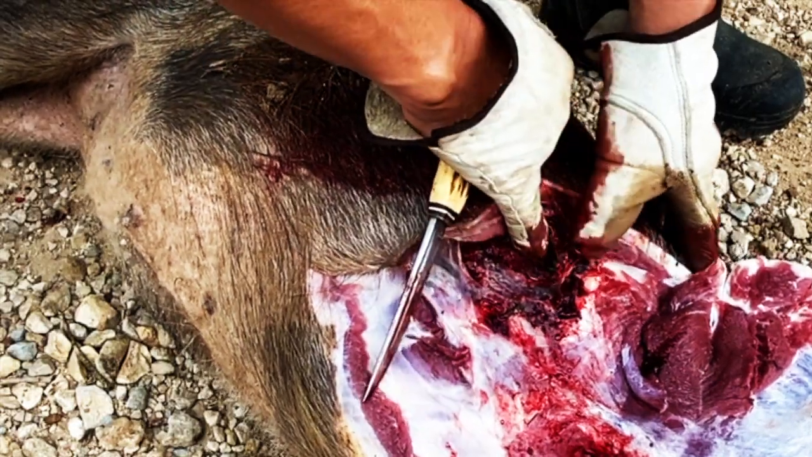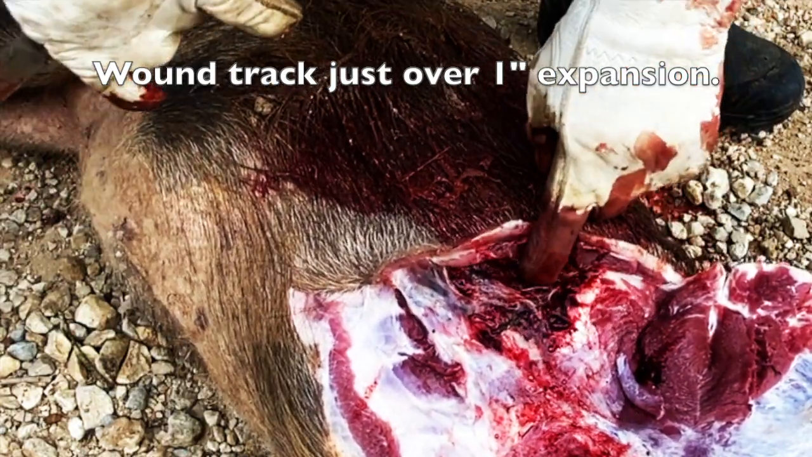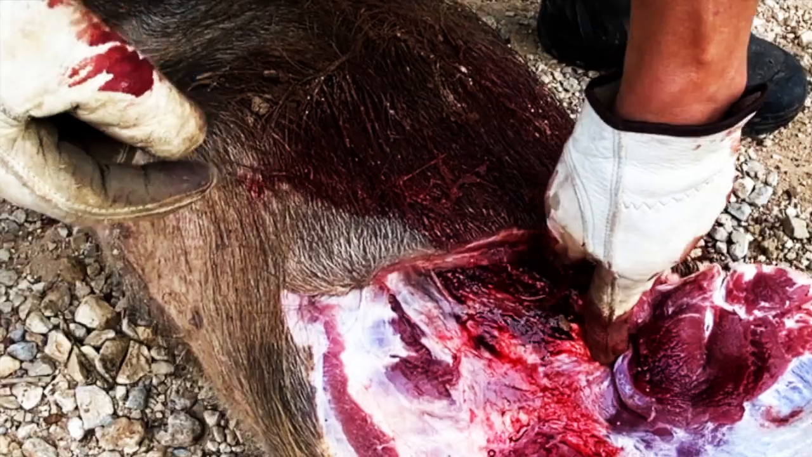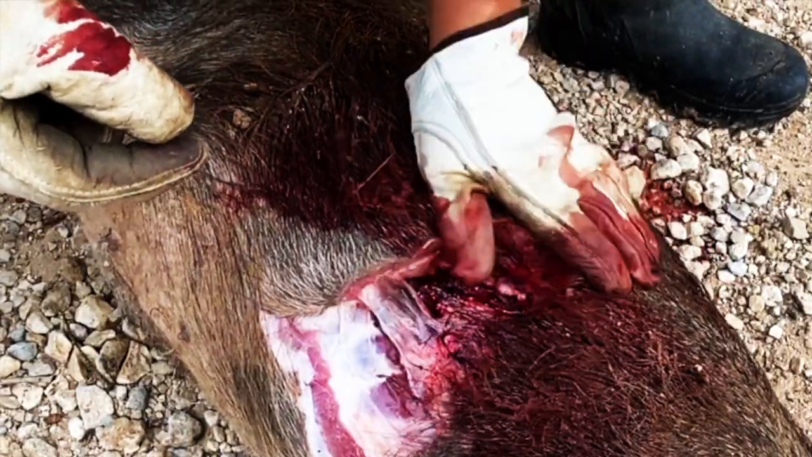So not much of a massive exit wound. That's a thumb size right through there, but it is a light frame 123 grain bullet. And then it exited. I don't think there was any material for it to grab here. So it looked like it hit the top of the lung, and it definitely broke the spine. I could just tell by the way it dropped. But really impressed with the Absolute bullet.